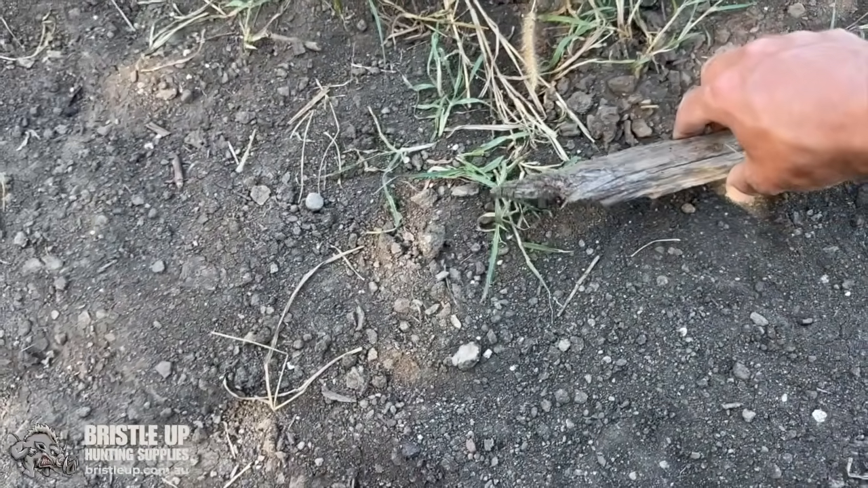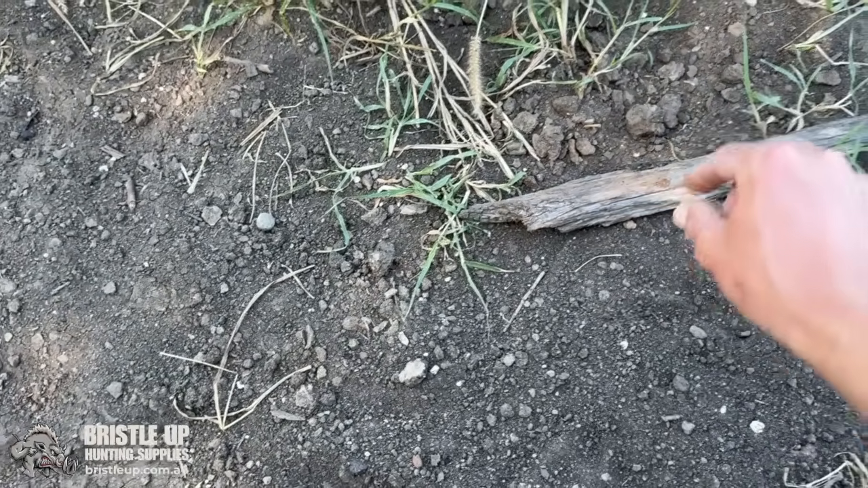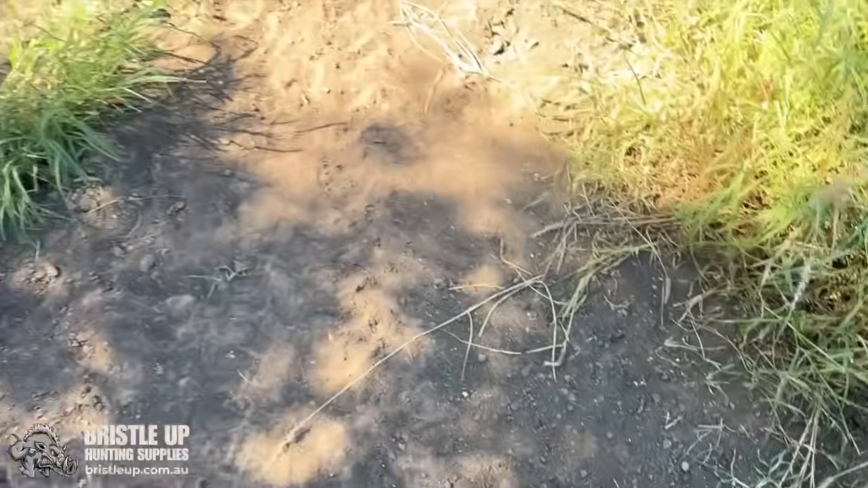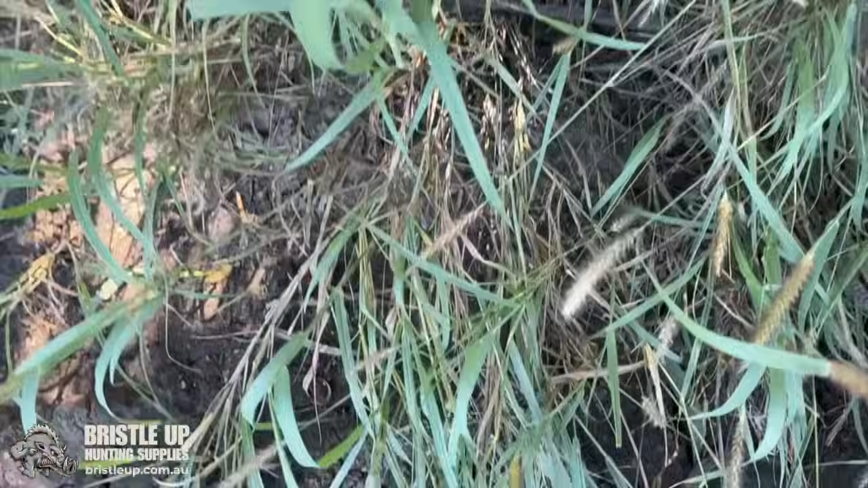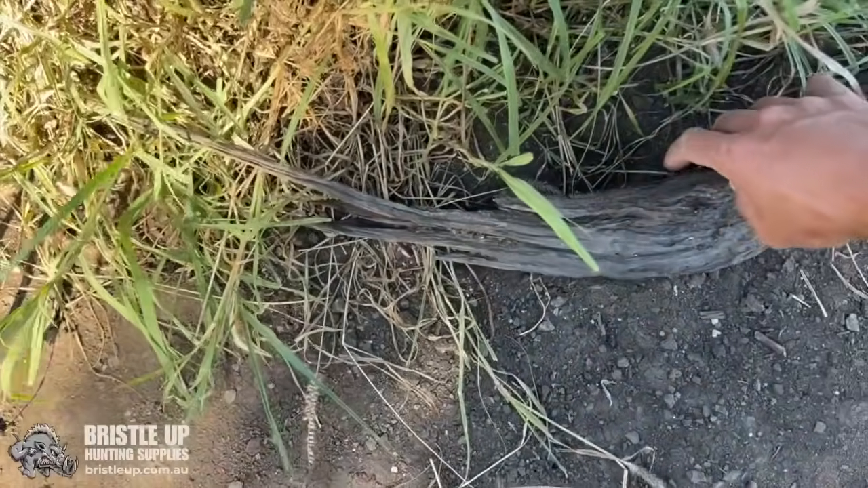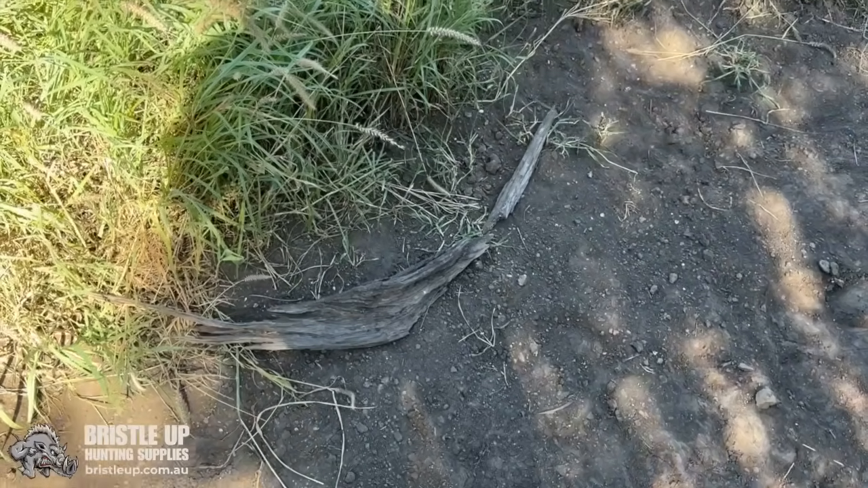I'm going to put the stick just in front of the pan there. So if he comes in here, hopefully he might step there. I might even get a bit more of a bush, another stick or something, sort of direct him in and freshen up the scent there.